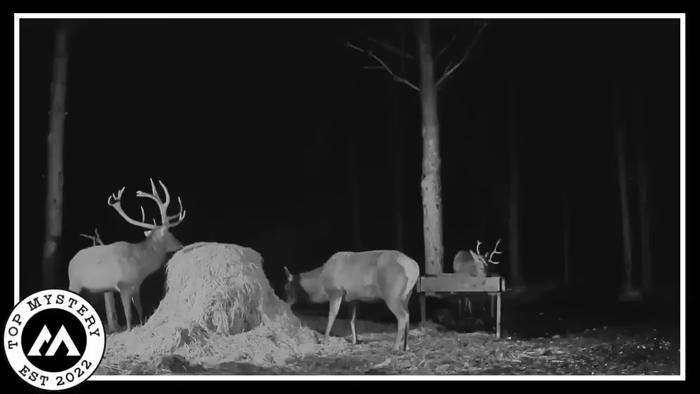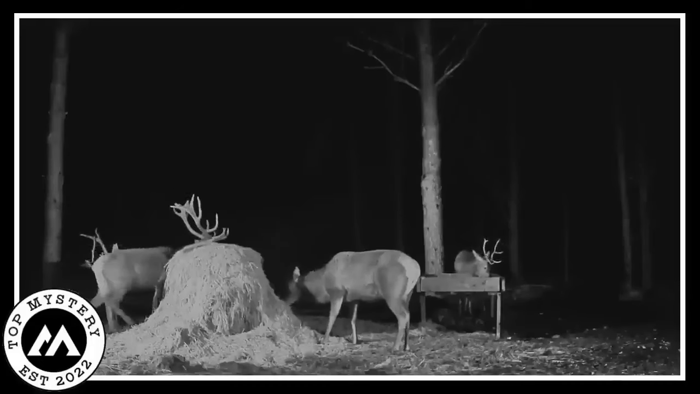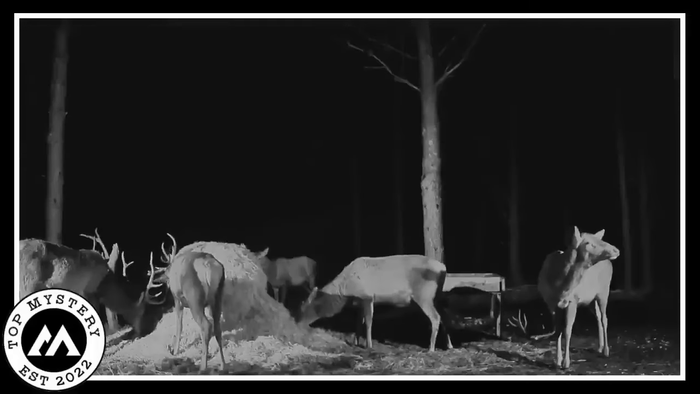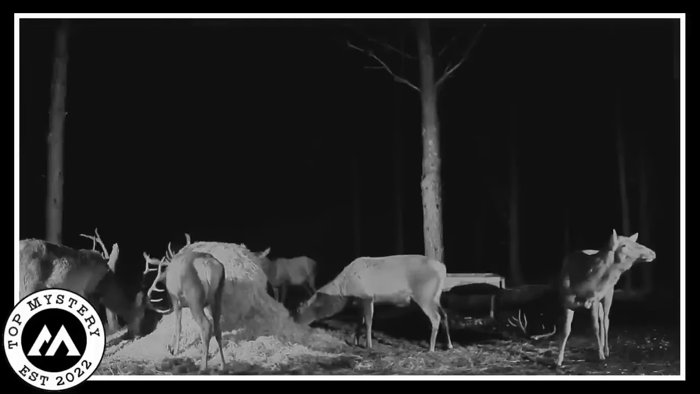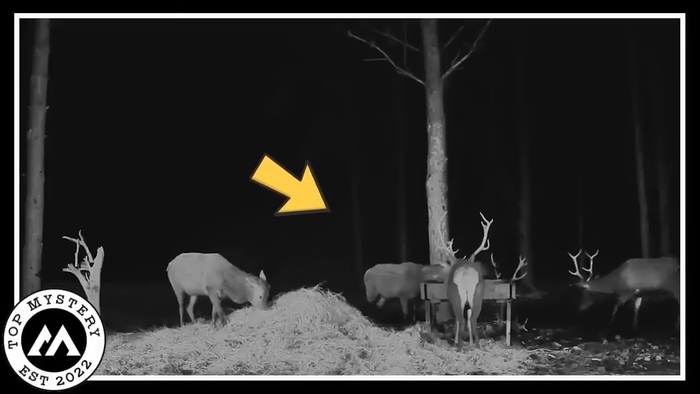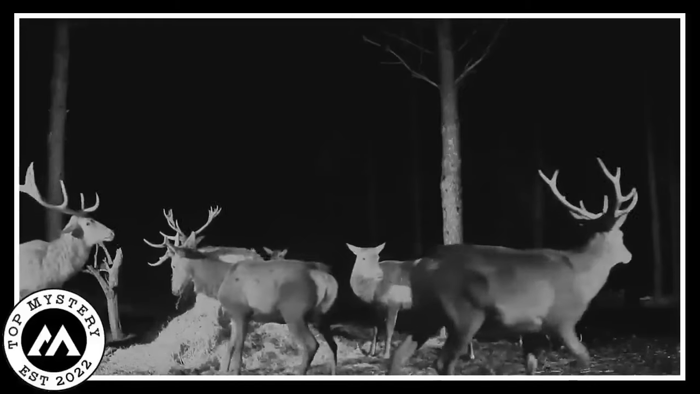feast. They're happily munching on the special food put out just for them, having the time of their lives. But wait, there's more enchantment to come. As the video rolls on, more reindeer buddies swing in to join the party. It's like a reindeer reunion, and they're all chowing down on the tasty hay laid out for them.